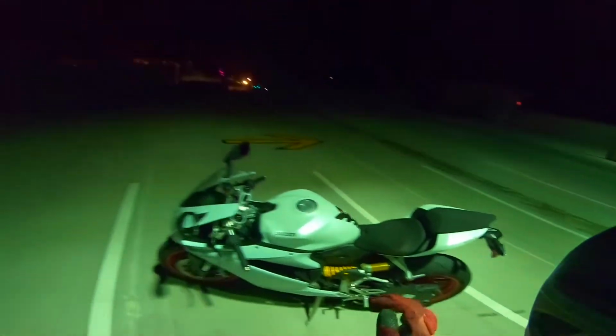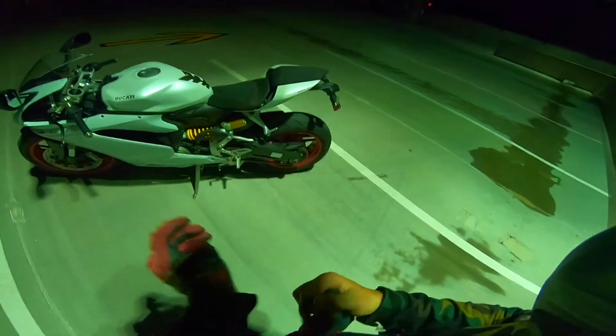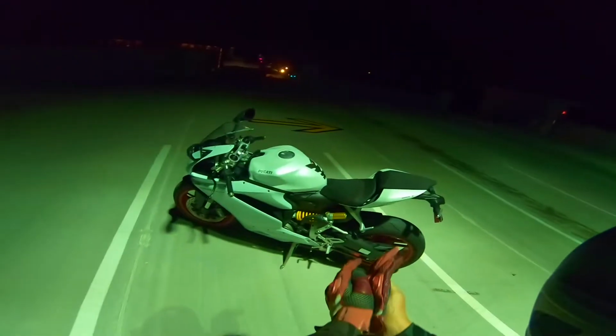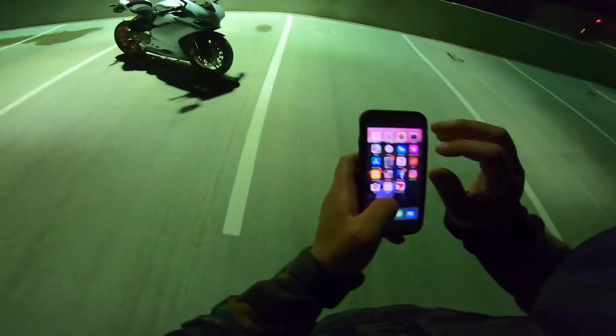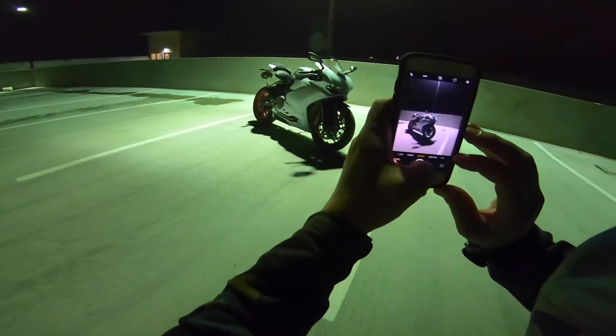That moment when you turn off your expensive sport bike in the middle of nowhere. Well, not the middle of nowhere. On the top deck of a parking garage that you have no idea where it is. Better turn it back on. It might be better on the GoPro when I look at it, but this looks really dark. Yeah, that's dark as fuck.